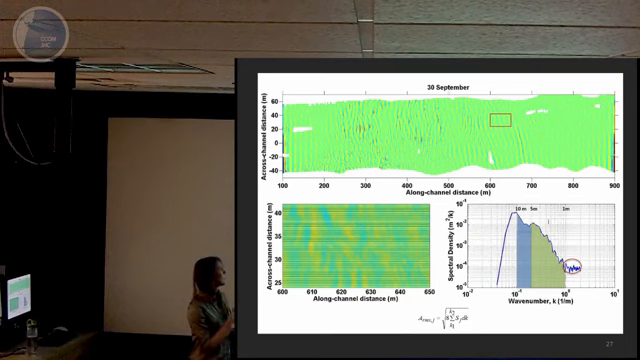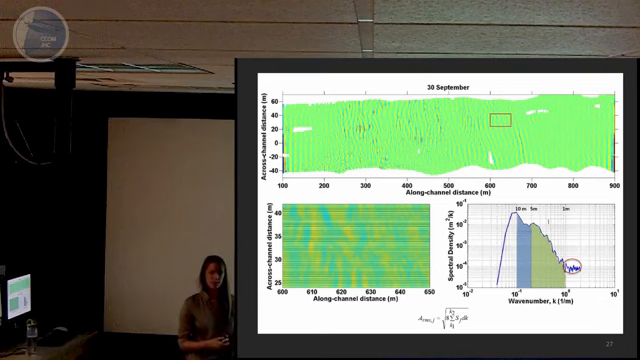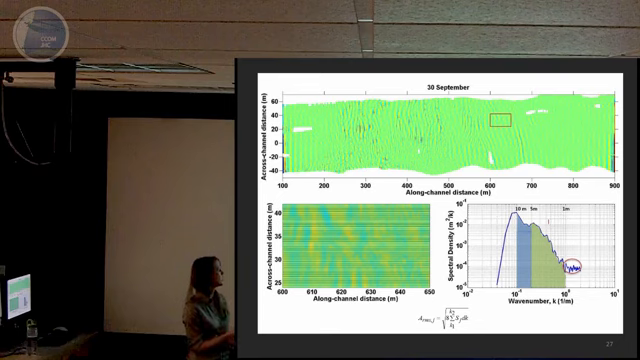So this plot up here represents any wavelengths that are less than 12 meters. And then we broke up the surface into these smaller boxes. They were 50 meters by 18 meters. And we placed one of those boxes across the entire transect. And each box had a 50% overlap from the next.